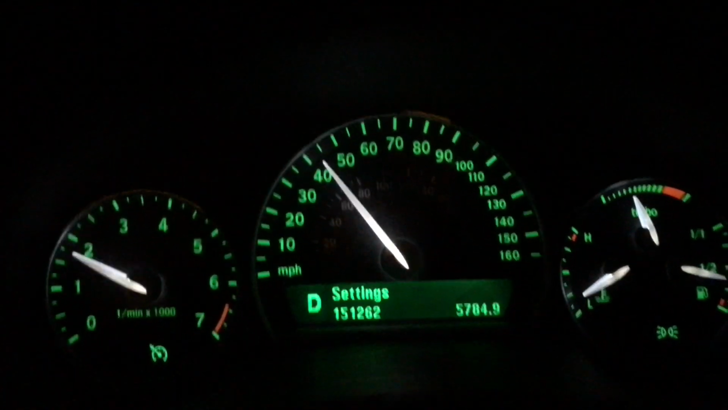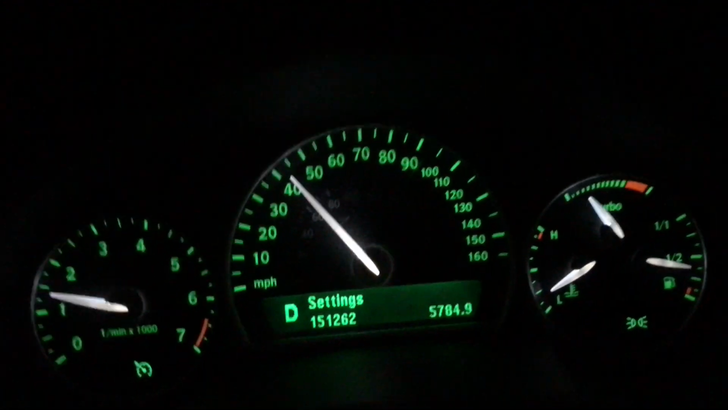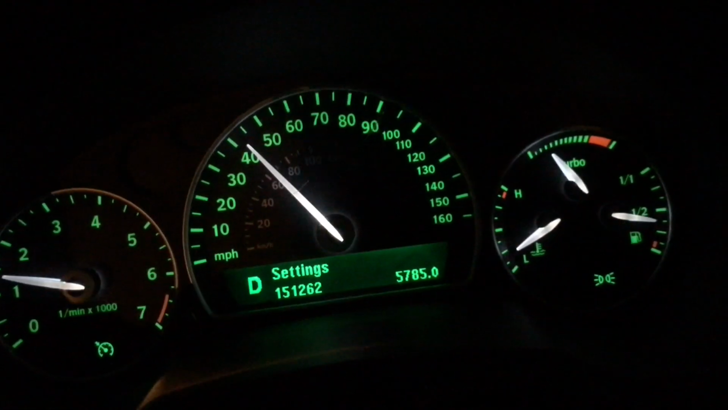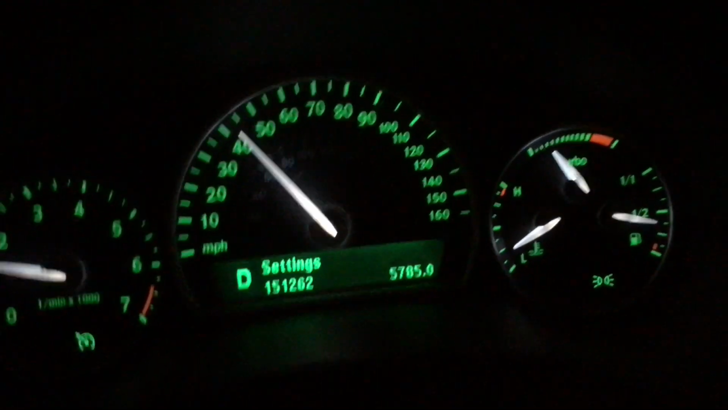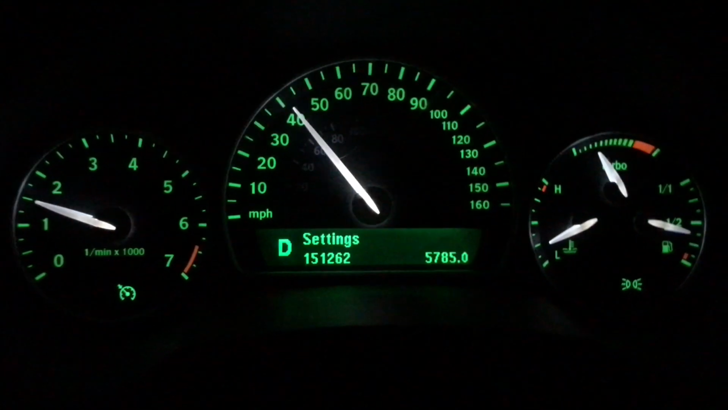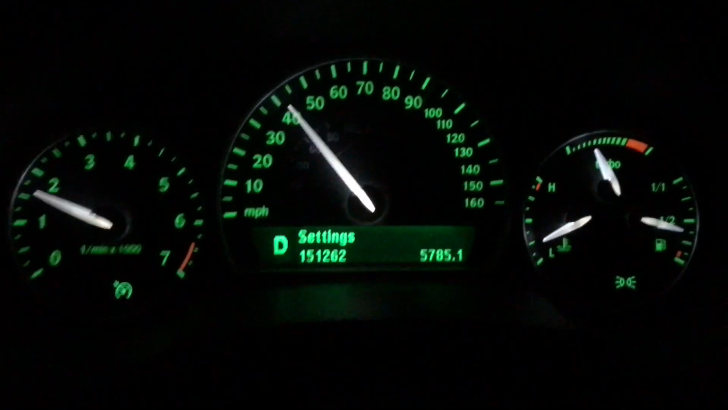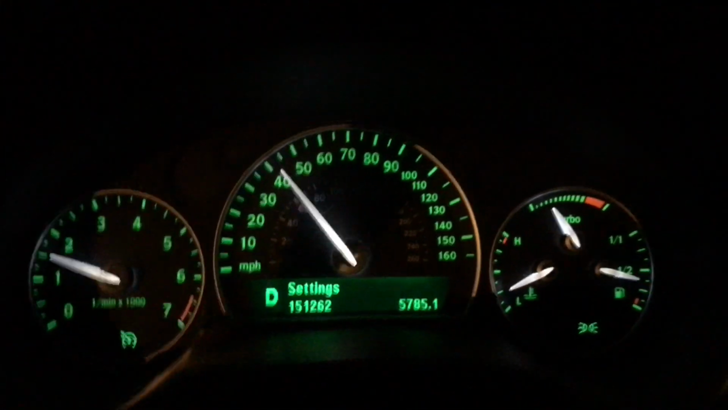The car, as you can see, has 151,000 on it. So I have no idea when the spark plugs were changed, if ever. But surely they've been changed at least once, but I just don't know. I need to dig out my Carfax on this car and take a look.